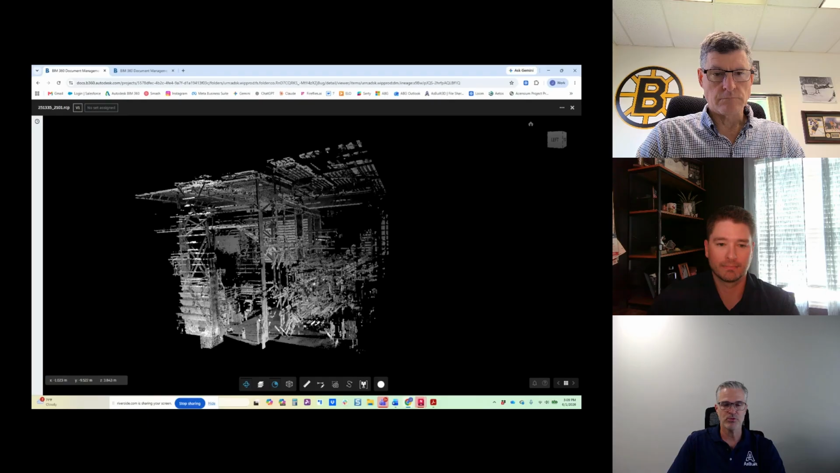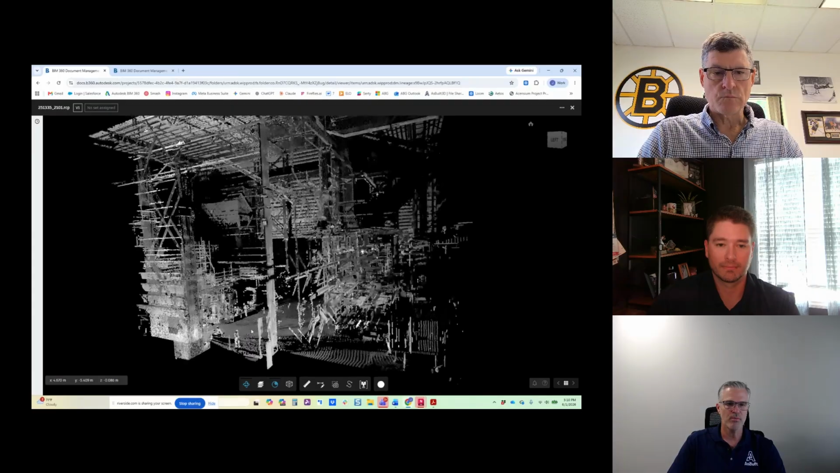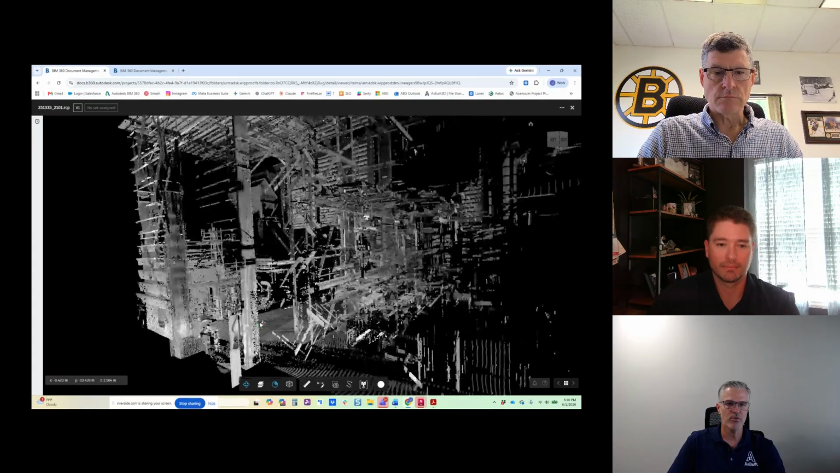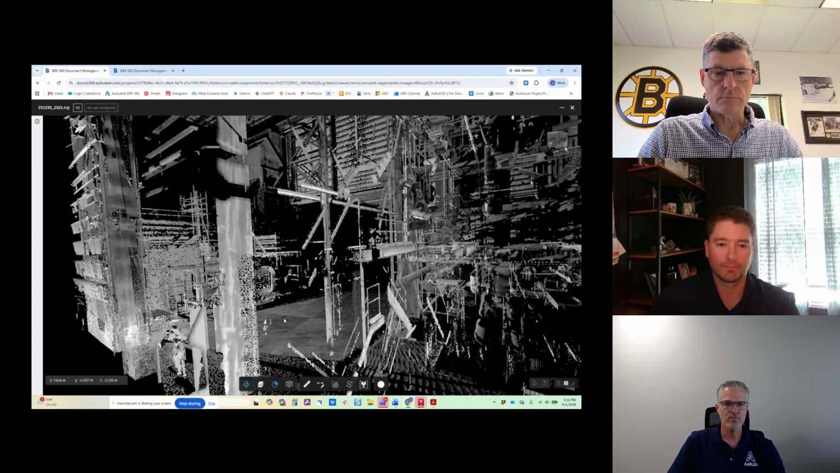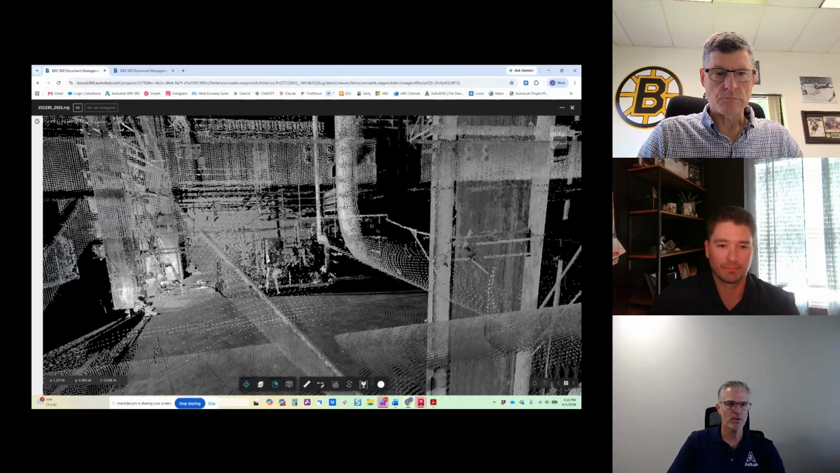There's a couple of advantages for scanning a project like this, one being a confined space and the fact that we don't want to have to make multiple entries into this space. We don't want to have to make multiple site visits. So by laser scanning this area, the first thing that we capture is the surrounding area here.